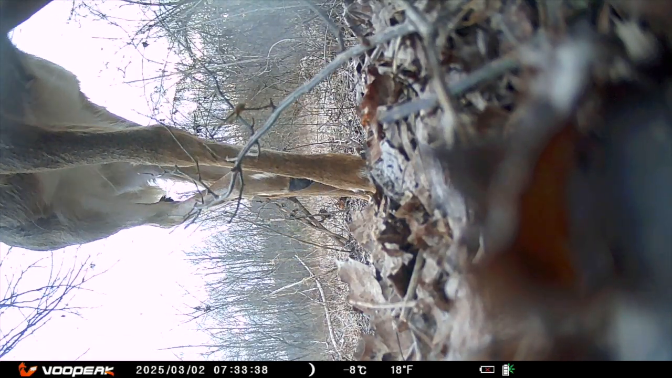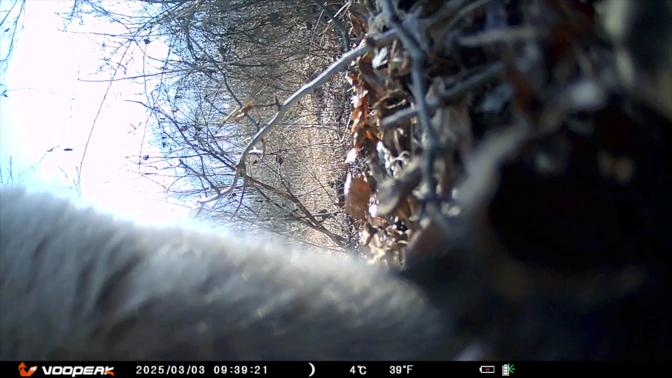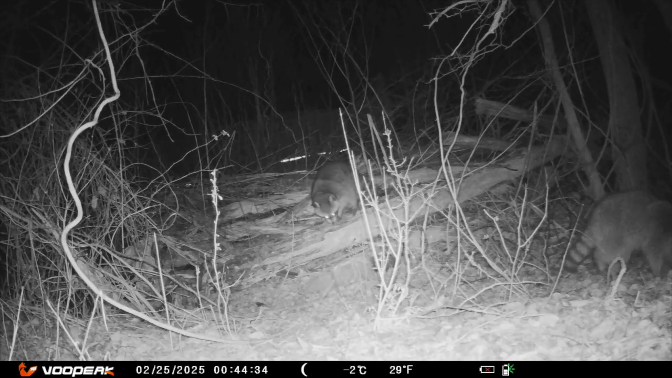A very curious deer. And now a very curious cat. A possum on a mission. Mystery fur. I'm not quite sure what it is. What's your guess?